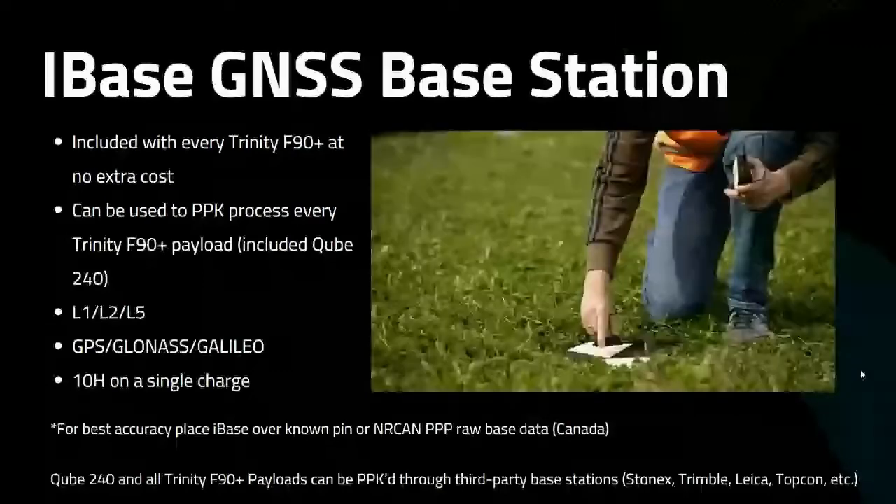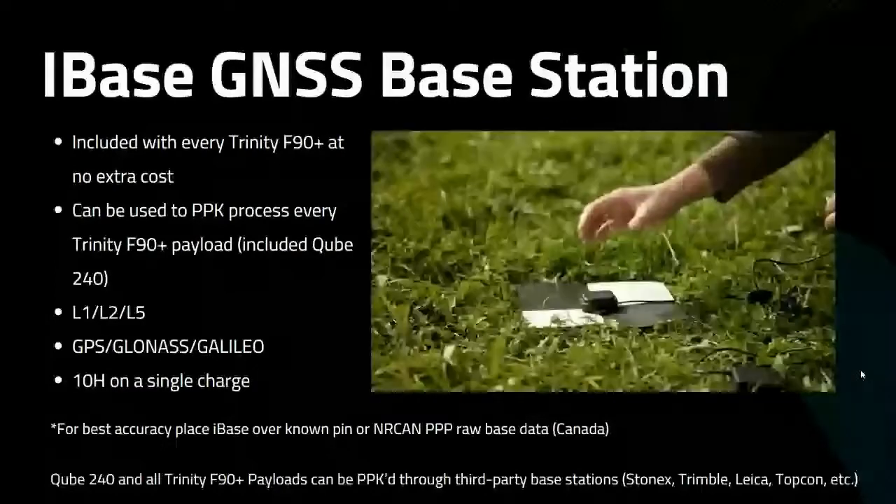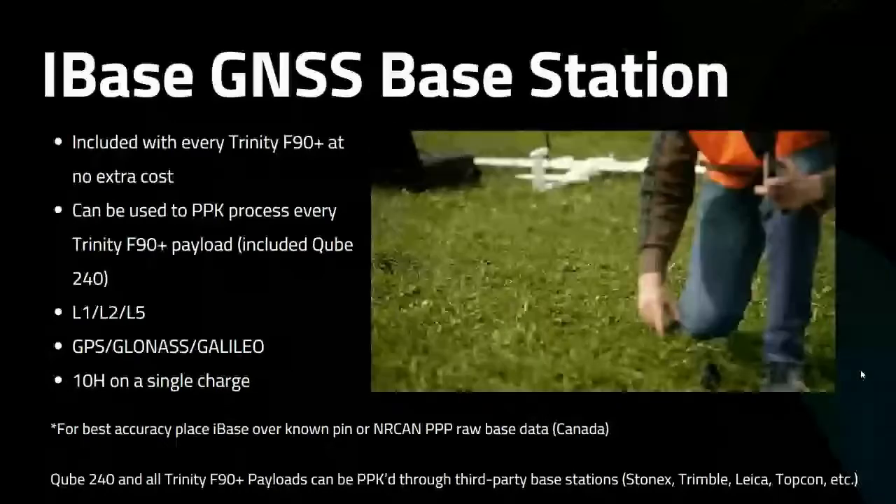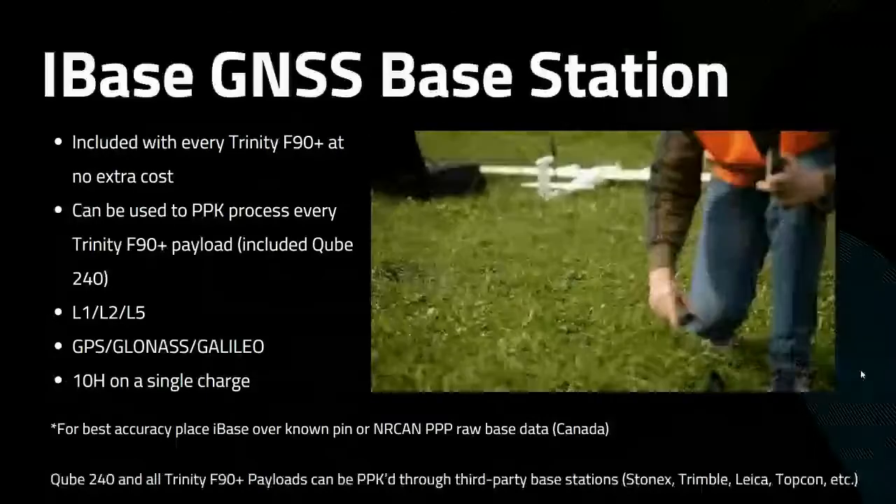Now, it's important to note that the Qube 240 and all the rest of the Trinity F90 payloads can be PPK'd through any third-party base station. So it doesn't matter if you have StoneX, Trimble, Leica, Topcon, as long as you can get a RINEX file, or convert it to a RINEX file, that's all we need at 1 hertz.